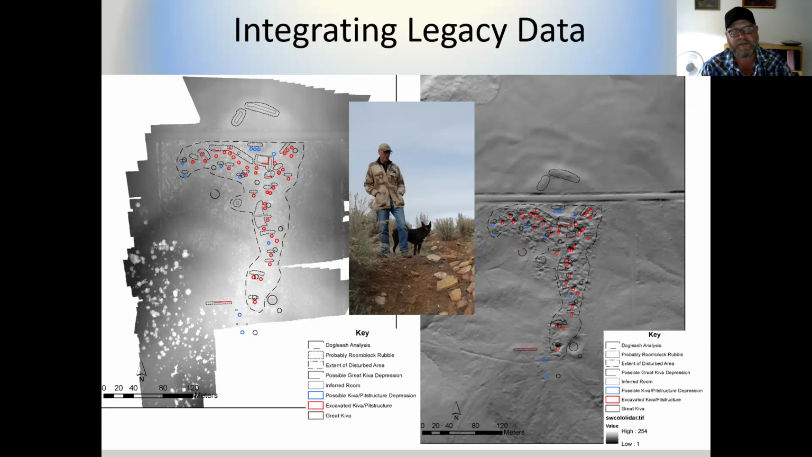Really a persistent place for a long period of time. All of those red circles that you see in this figure to the left, those are what we think were excavated kivas or pit structures. Again, a backhoe was used.